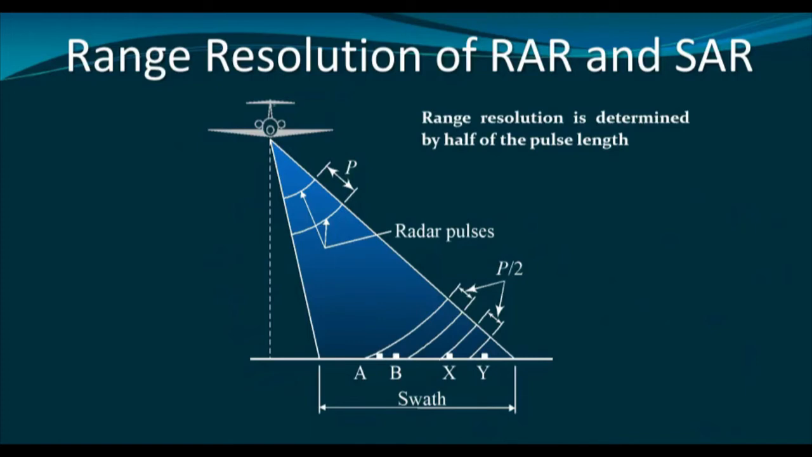So this is the flight and this is the nadir point, and the sensor is looking off the nadir, and the spatial resolution in the range direction is dependent on the pulse length. What is the pulse length? Pulse length is the duration or the time gap between two successive pulses or two successive outbursts of energy.